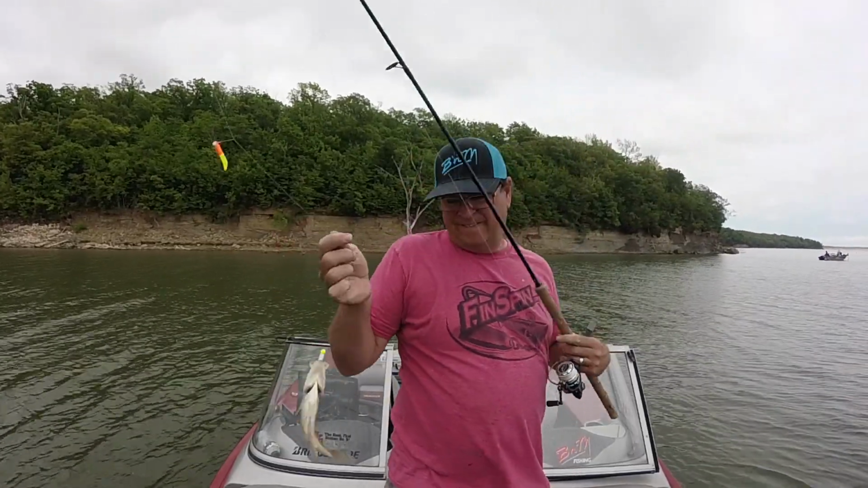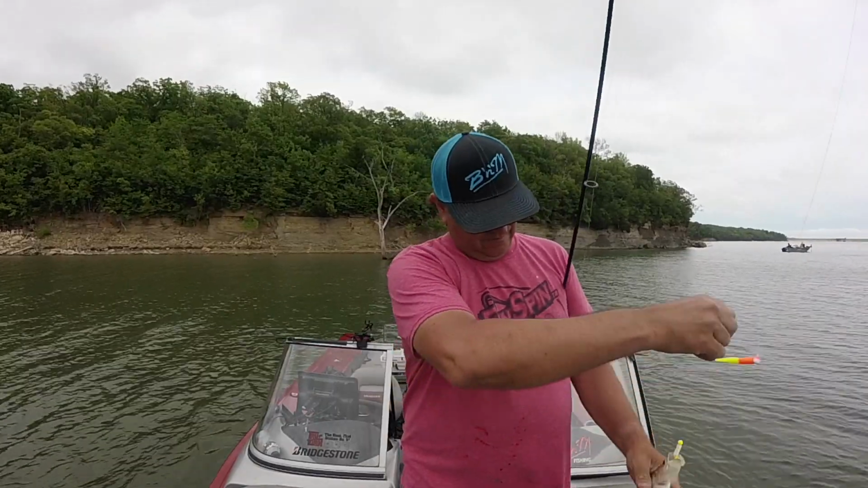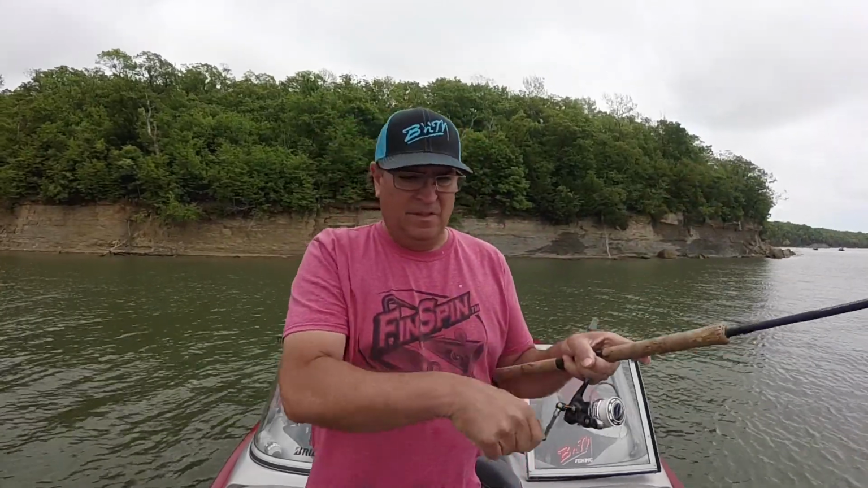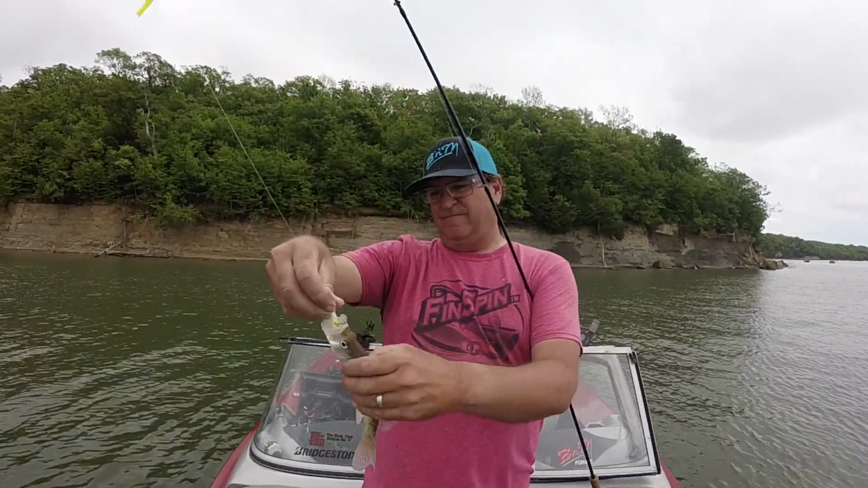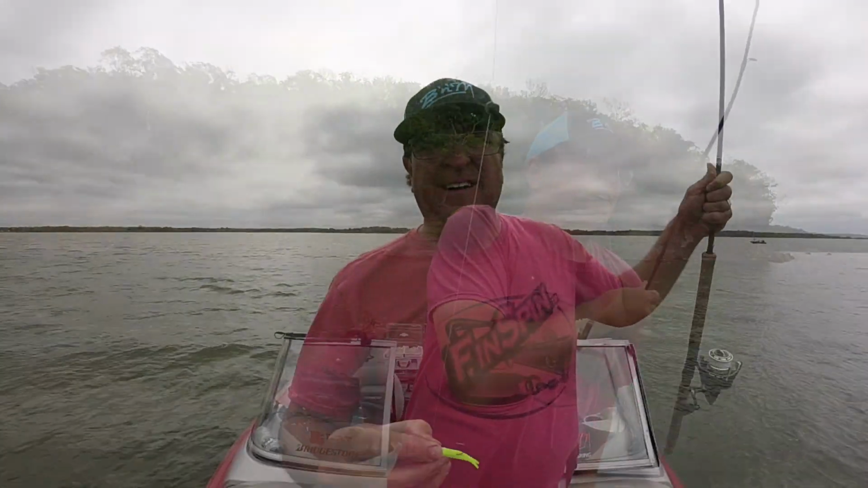Crappie. There he is. Little crappie. Chartreuse and white. Another spawned out female. She's too little. Man, it doesn't get any brighter than that.